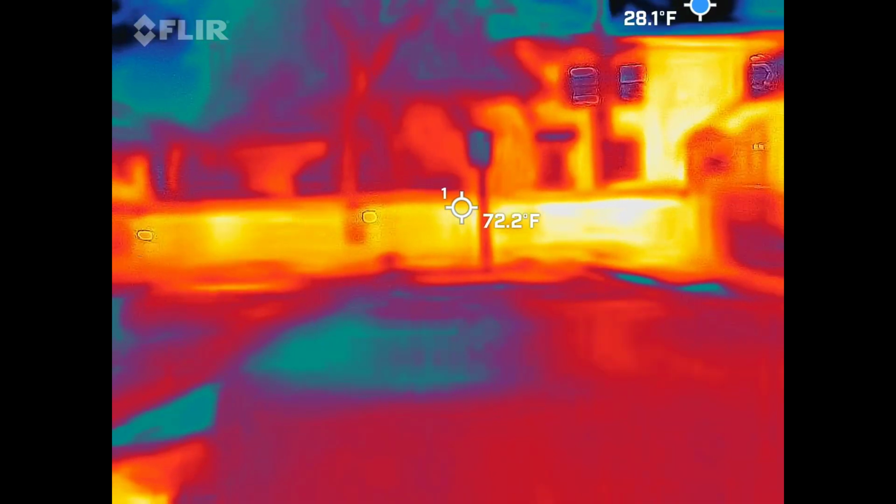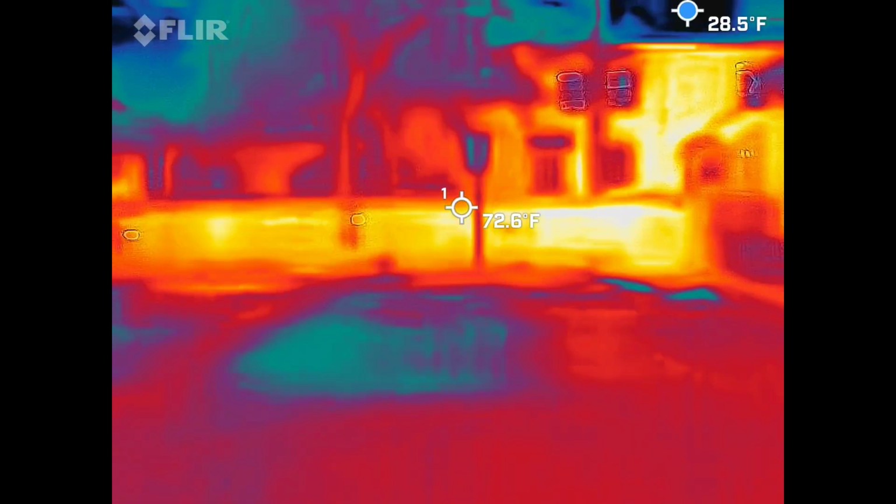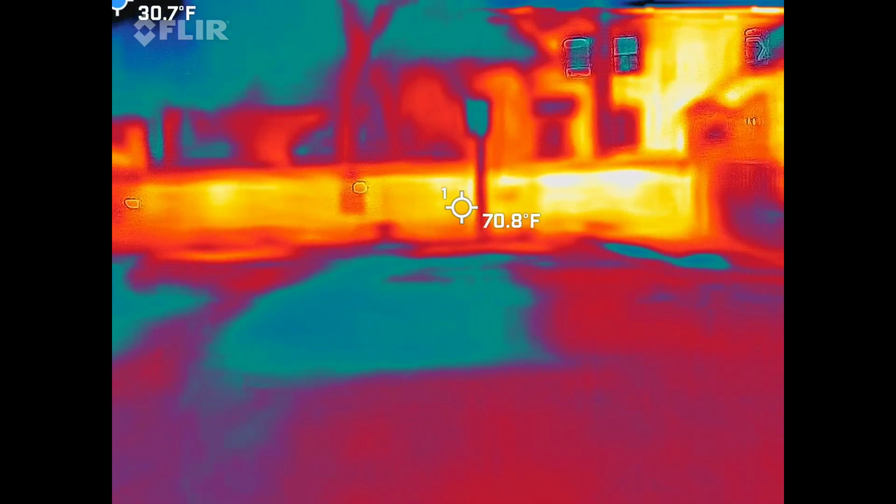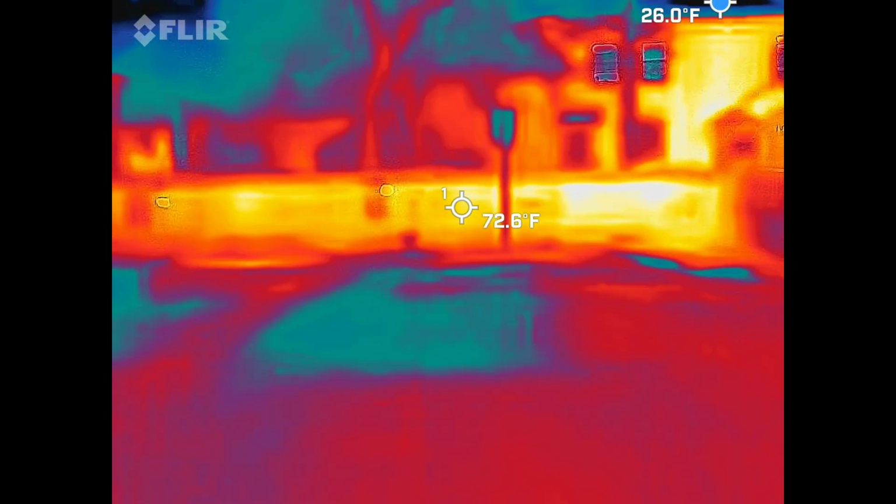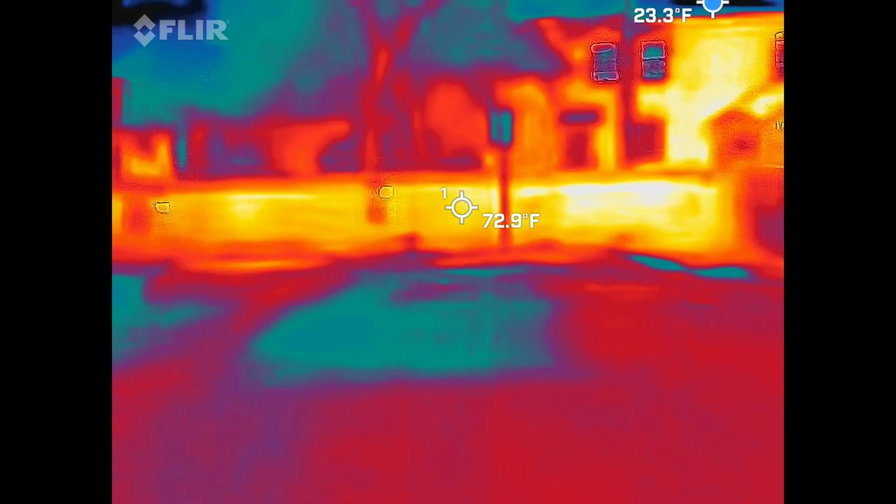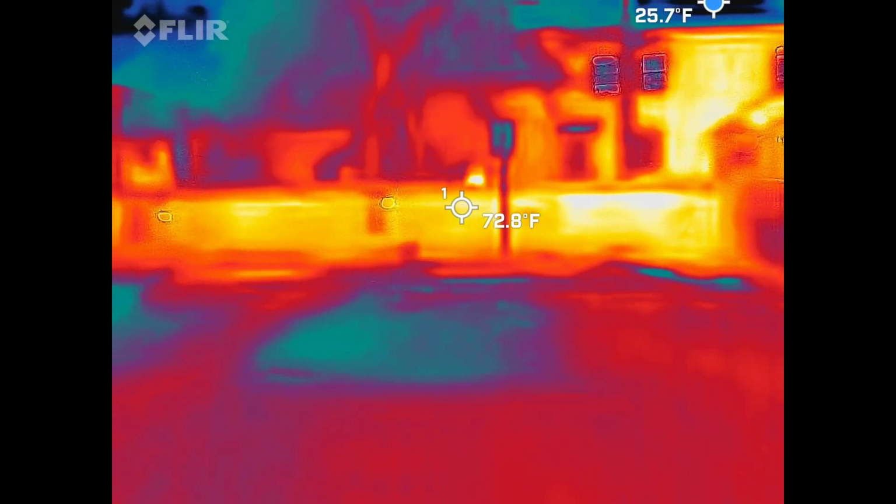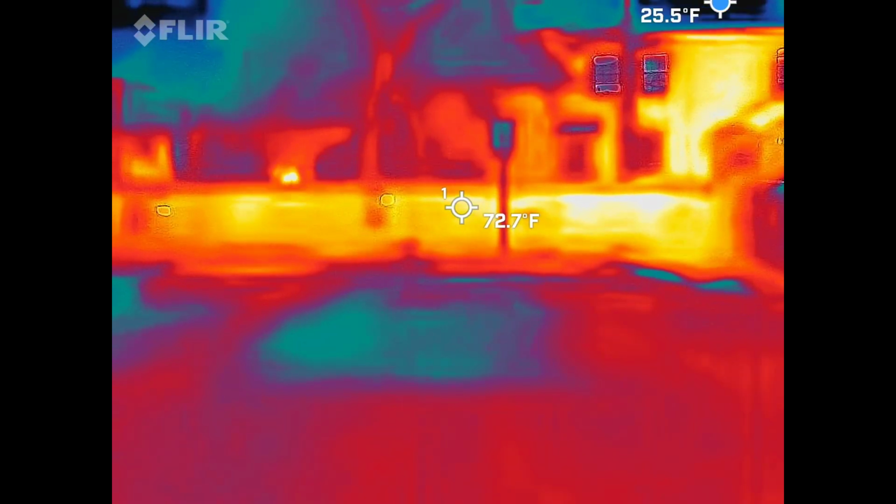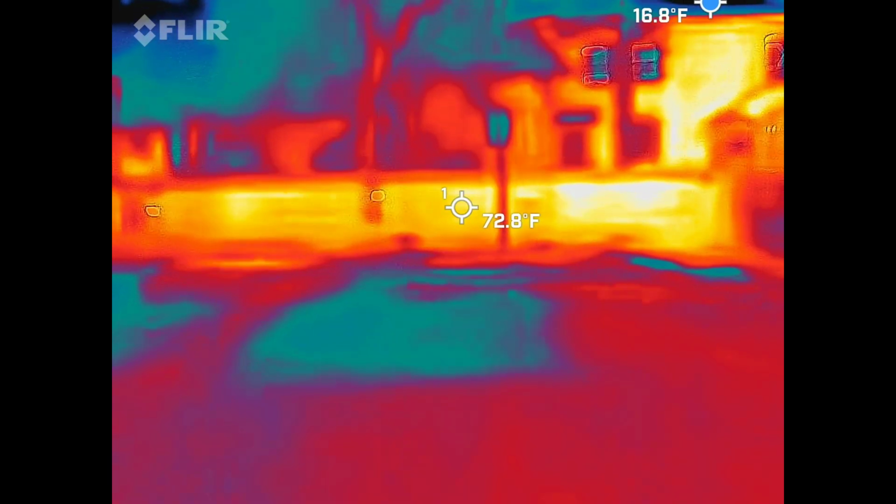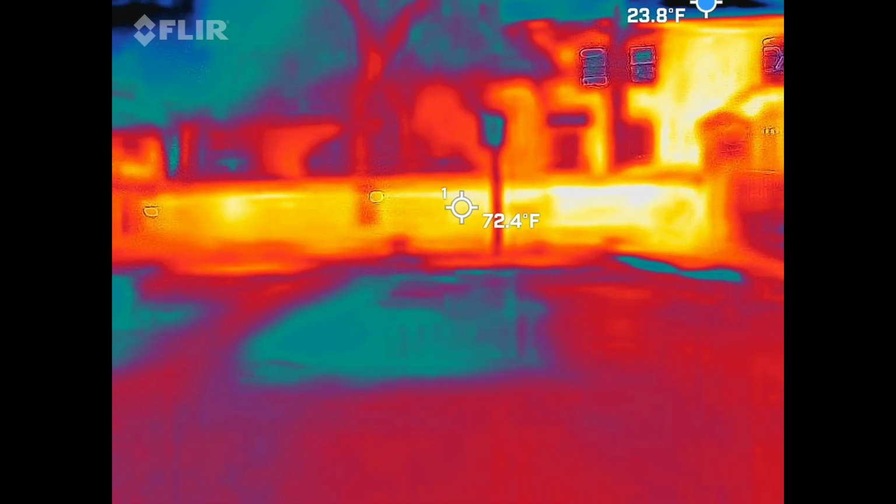You see a ghost? Well, here goes. And then water. Are you tearing up? Are your eyes watering? Yeah. You? No. I don't know why mine are. I think it's cold.